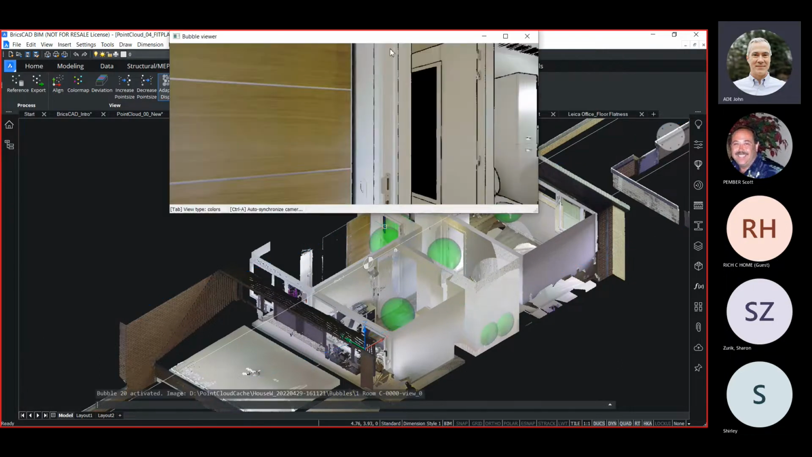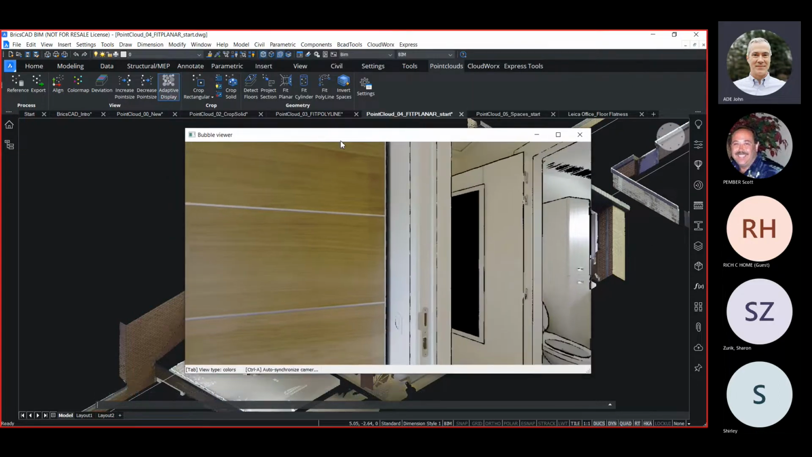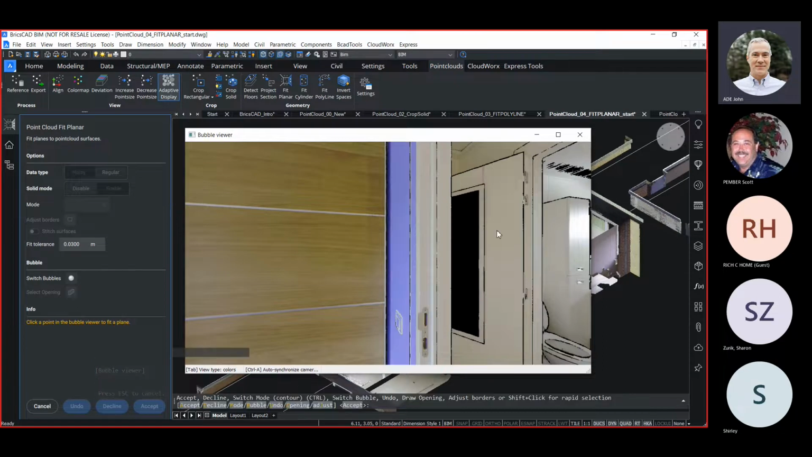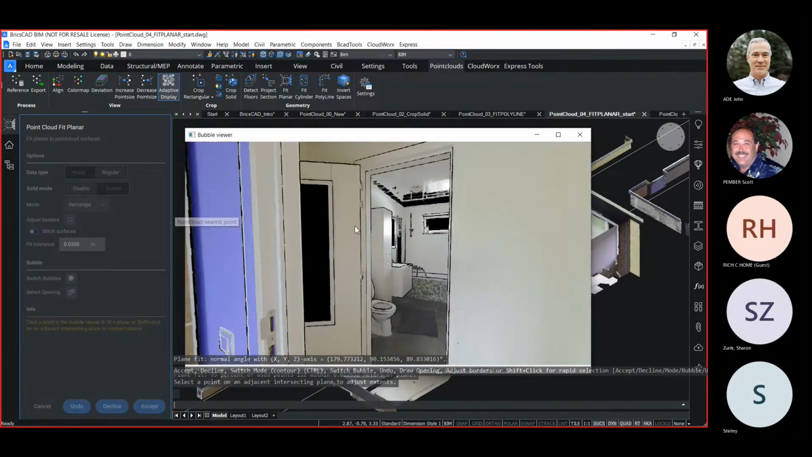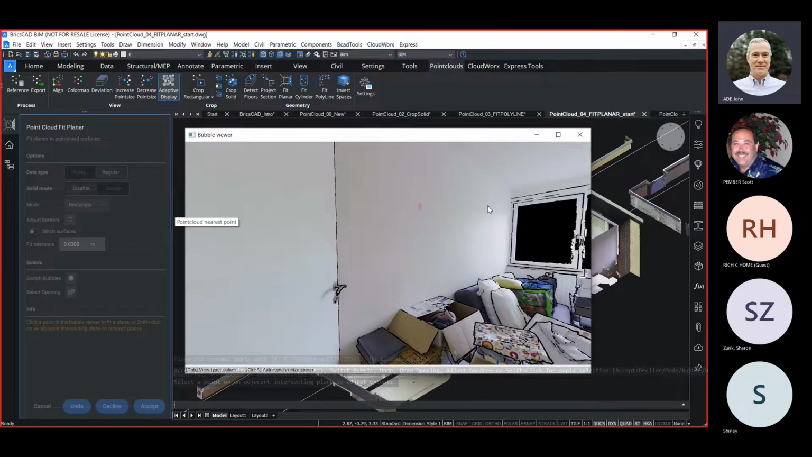So again, I'm using a similar technique. I'll just do it on one of these rooms just to show you how it works. Again, I'm using Fit Planar. And again, I'm going to start by picking one surface. And like I did before, all the surfaces in the room.